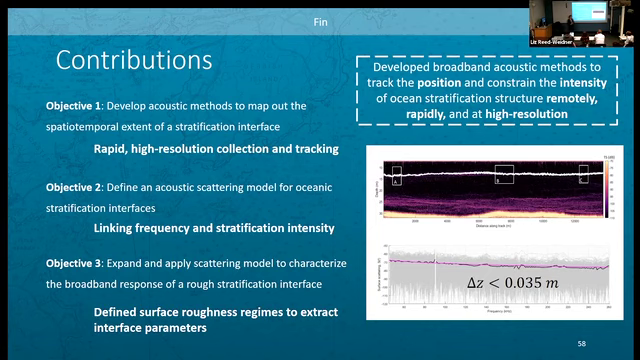I mean, I think we'd have to have a look at the data, and maybe we could have a discussion about it. But my argument is that the acoustics can give you the actual sharpness measurement, at least at the scale. The acoustic data is higher resolution than what the CTD can predict. And so the sharpness that we can measure is closer to the true sharpness of the interface.